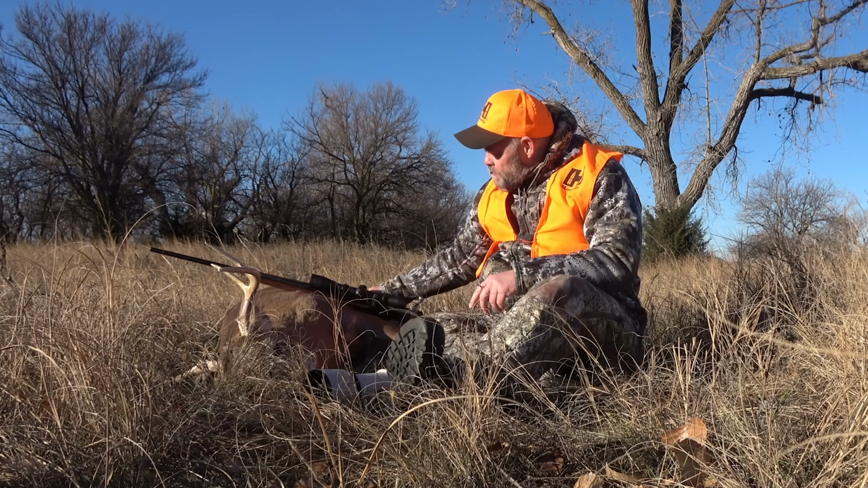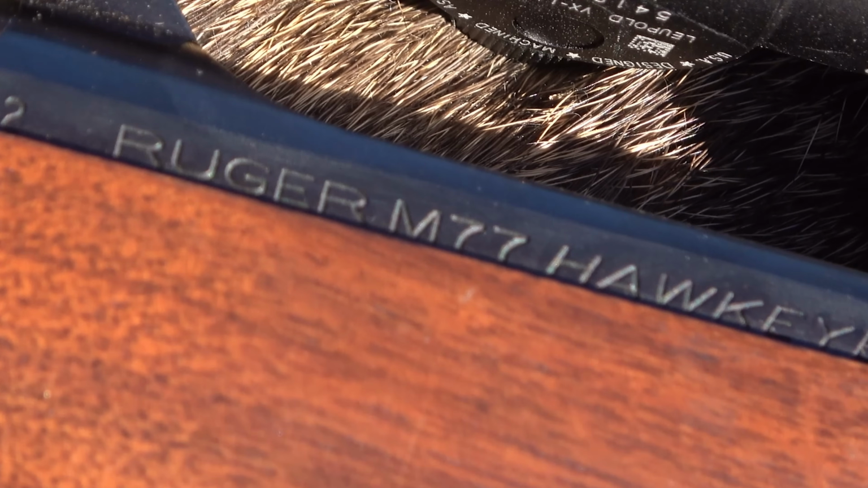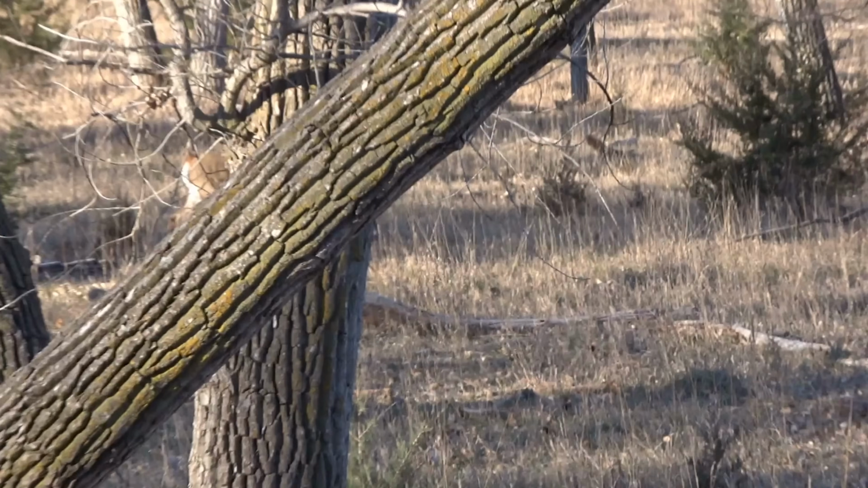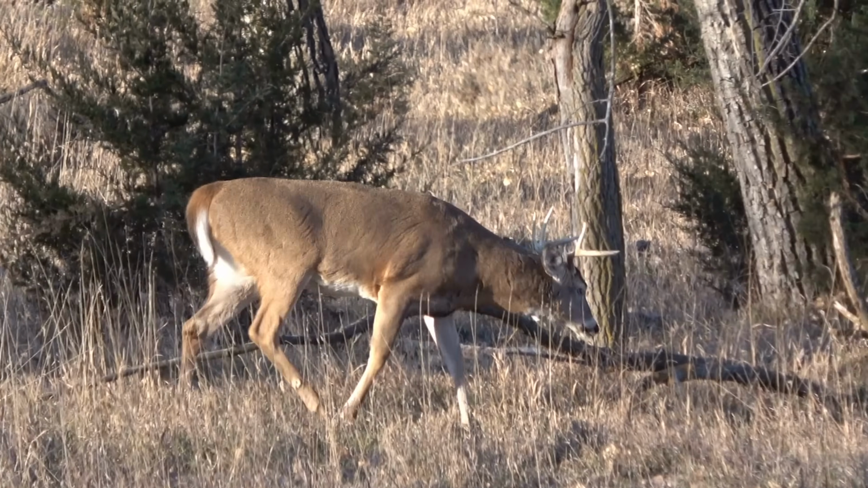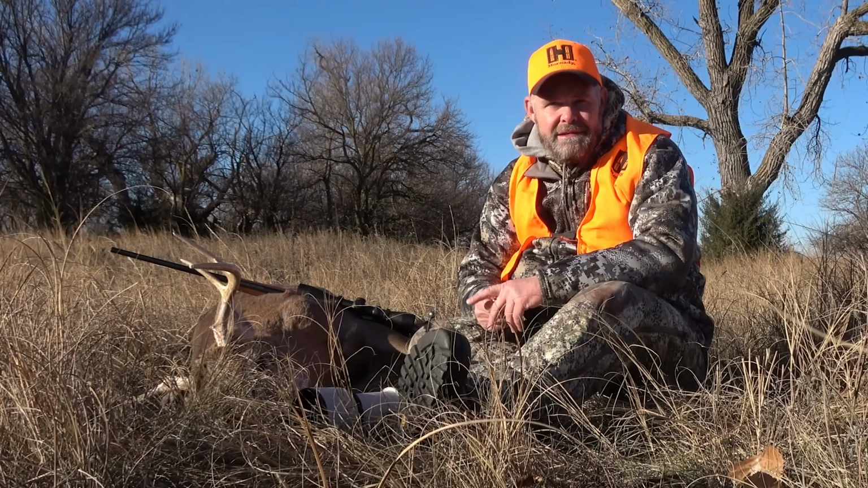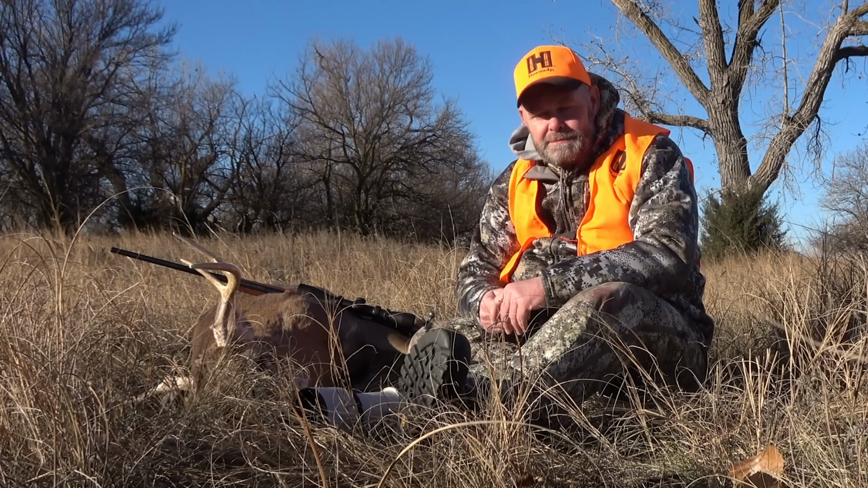It was with the traditional setup with a Ruger M77 Hawkeye. The deer came out 80 meters from me. It took a nice hard bullet and ran 80 meters before he fell. So that was really a nice experience for me.